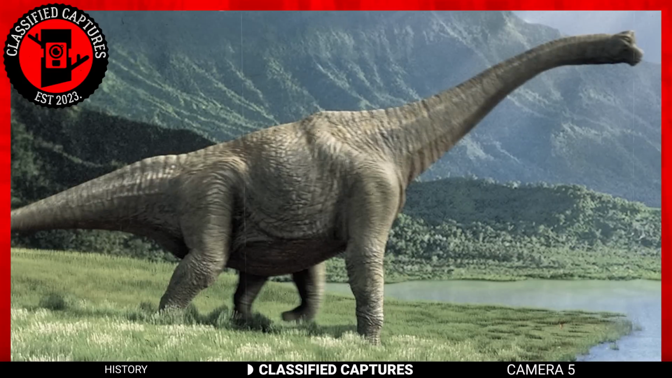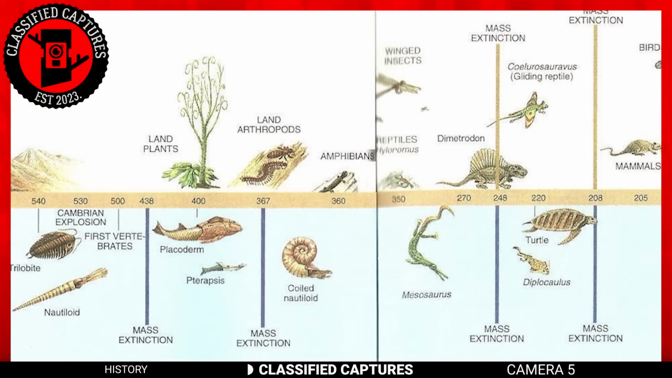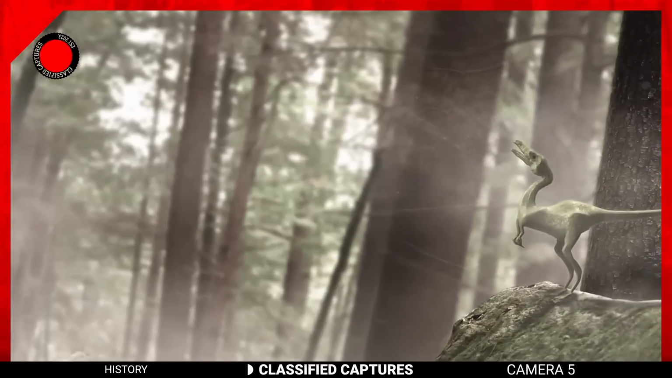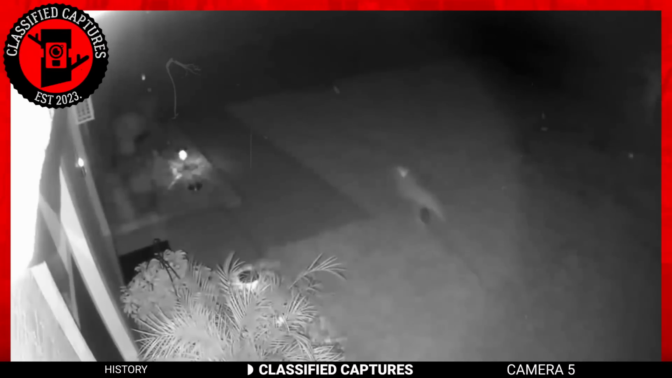However, if you know anything about dinosaurs, you know that this is hardly possible since accepted science and records show they have been extinct for millions of years. But what if the science is wrong? What if they do exist? What if they're living among us? I mean, the smaller ones could be hiding and we wouldn't know.